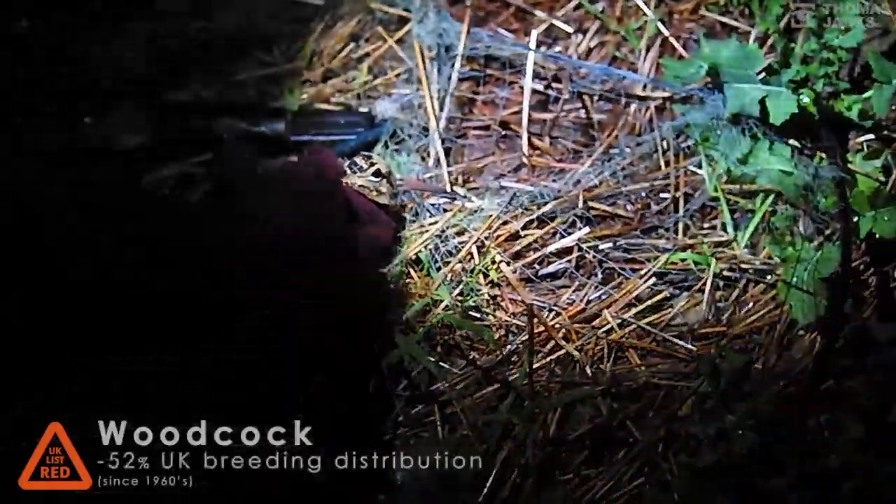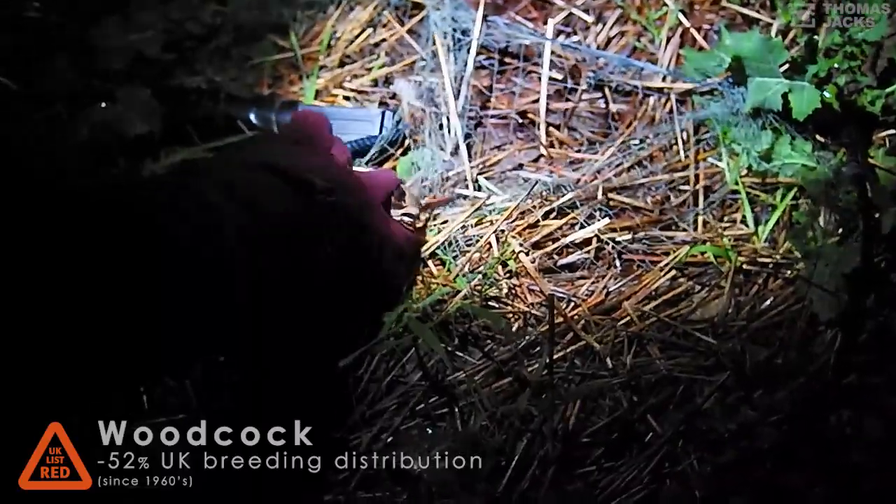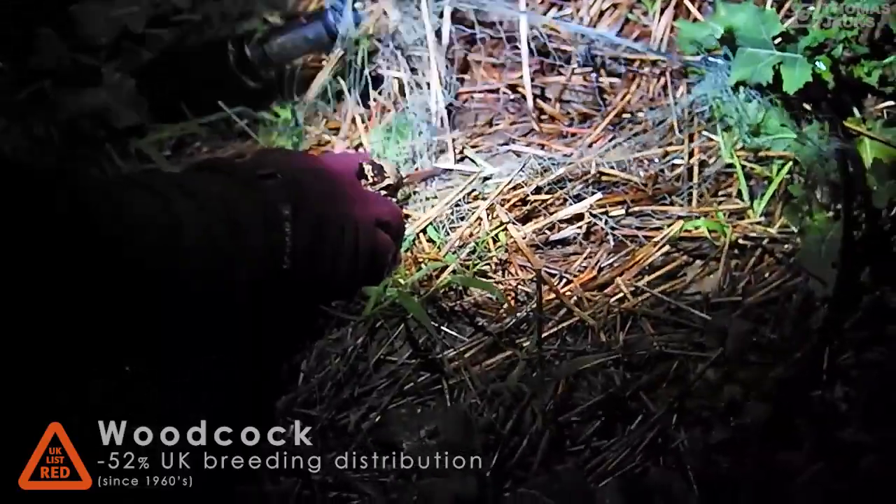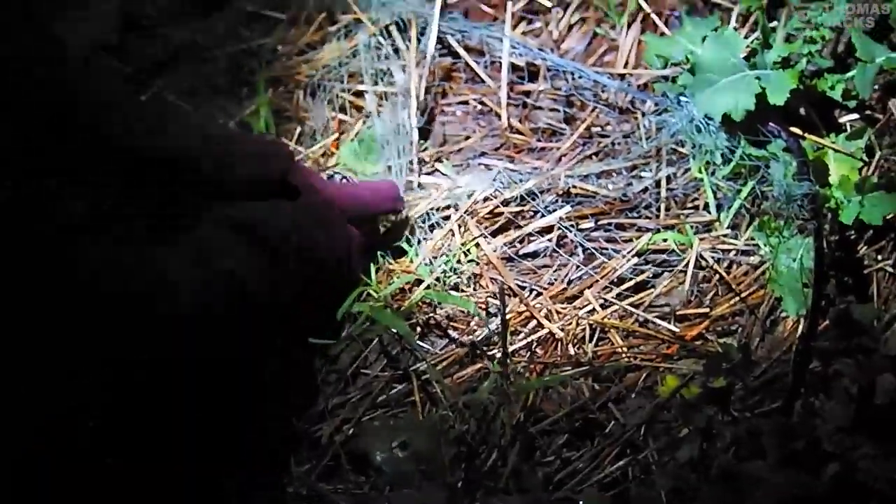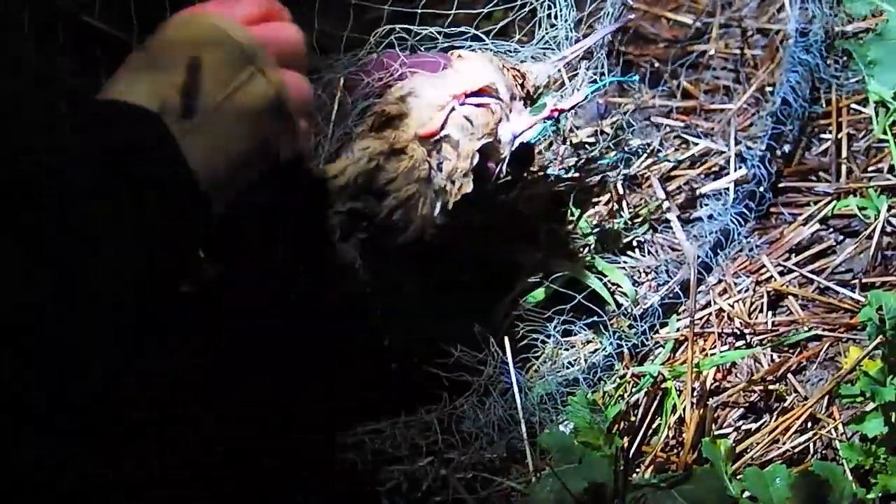So woodcock, we're still learning. They're not a bird that's common on the downs, but this particular farm has got these small copses. So woodcock by day sit in the copses, and by the evening come out and feed on the farmland. So is this something that you would ring? Oh, absolutely. This is a really big target bird.